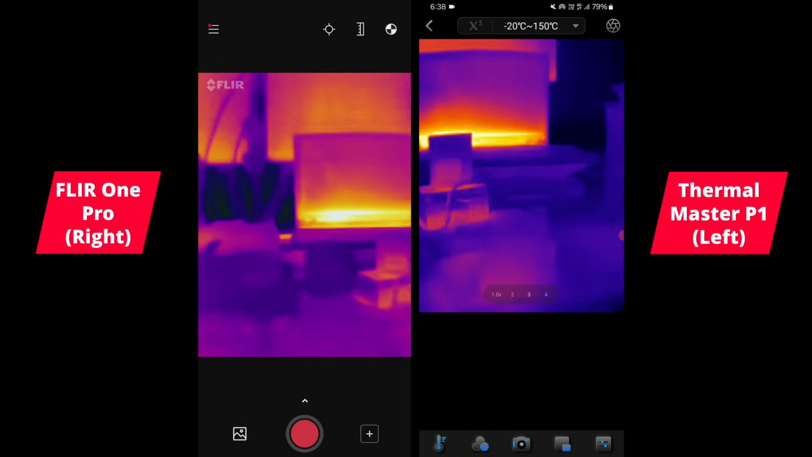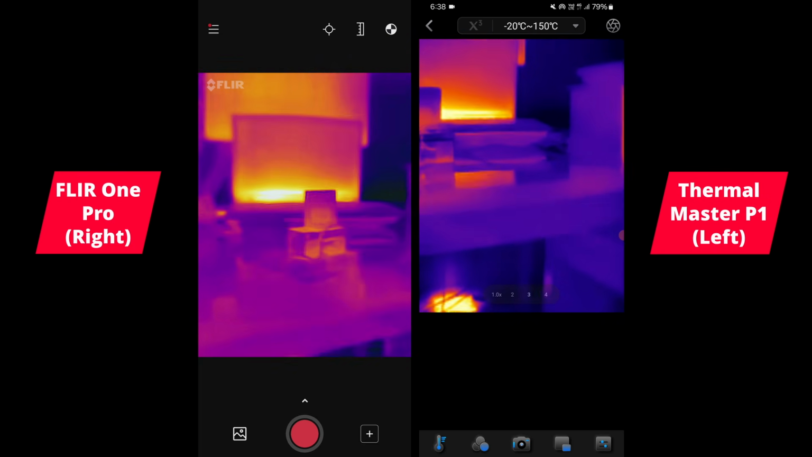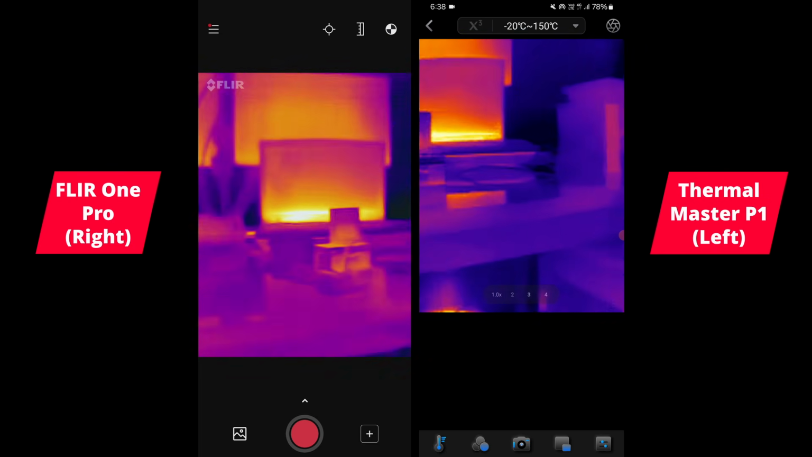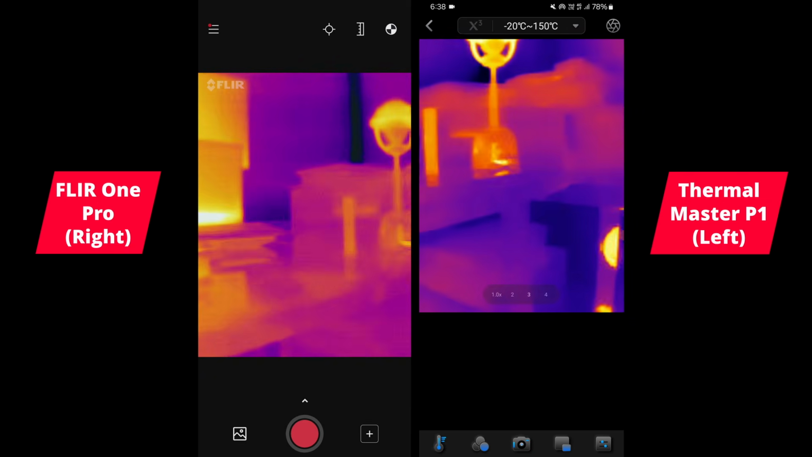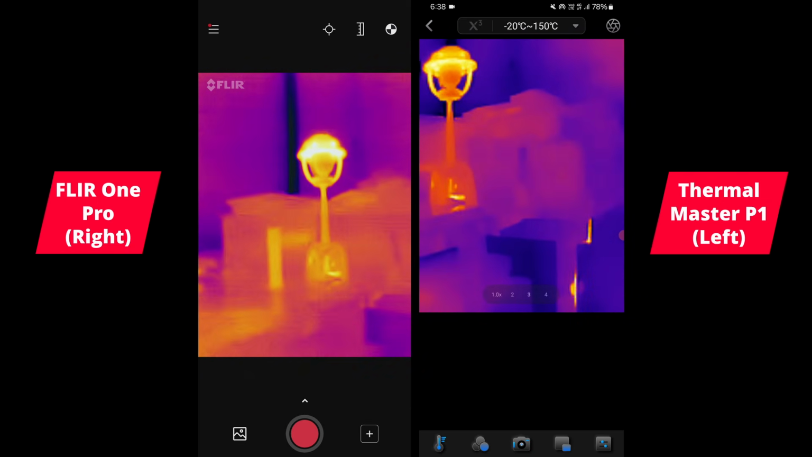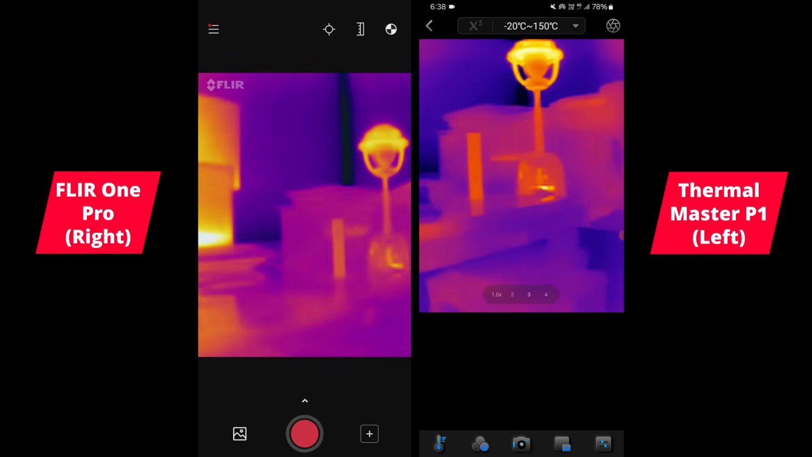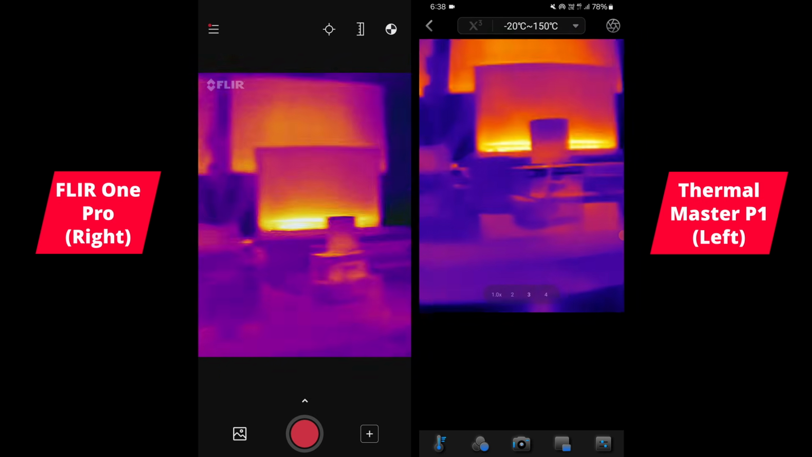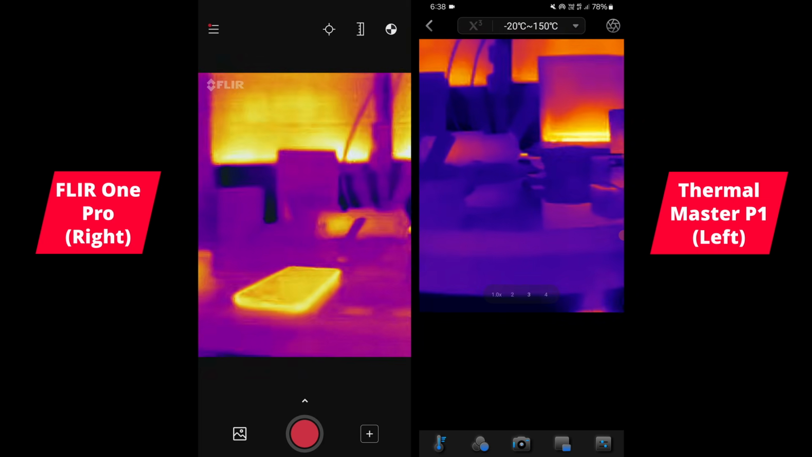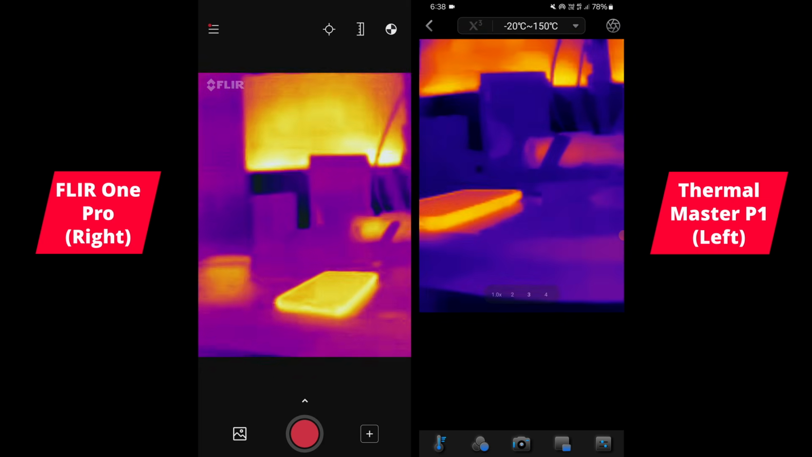Okay, guys, so here's a little side-by-side. I've got the FLIR One Pro to the left, and on the right, I've got the ThermalMaster P1. And even at the native resolution, both of these are pretty much the same native resolution. I still think the P1 looks a little sharper, and it does get a teeny bit closer.